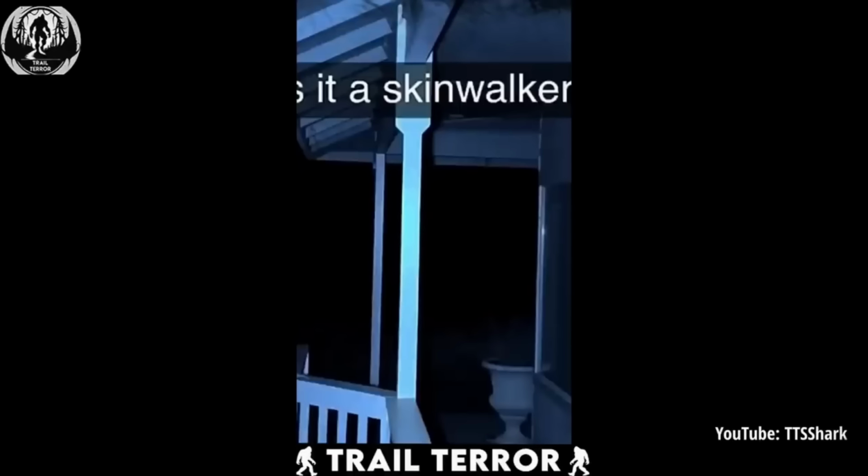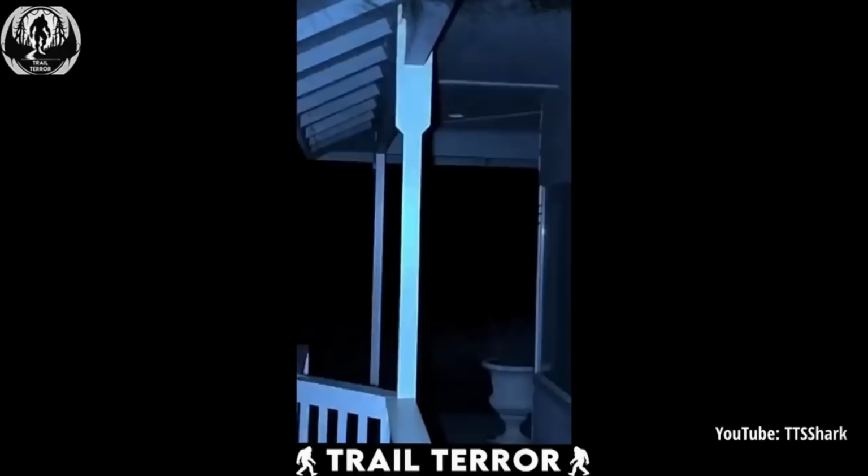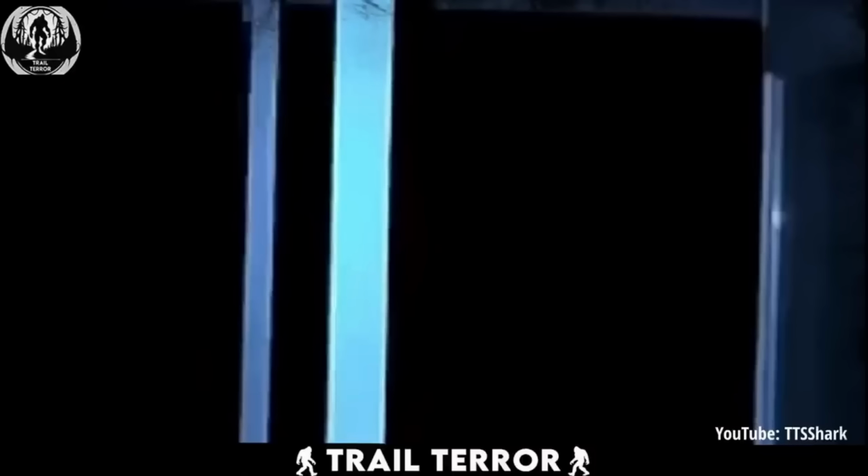In the video, we see the front of the house, quiet at first, and then we hear it, a strange, off-putting bark. It's like a dog's bark, but something's just wrong. It's almost too weird to pinpoint, as if it's trying to mimic a real dog, but missing the mark in the creepiest way possible.